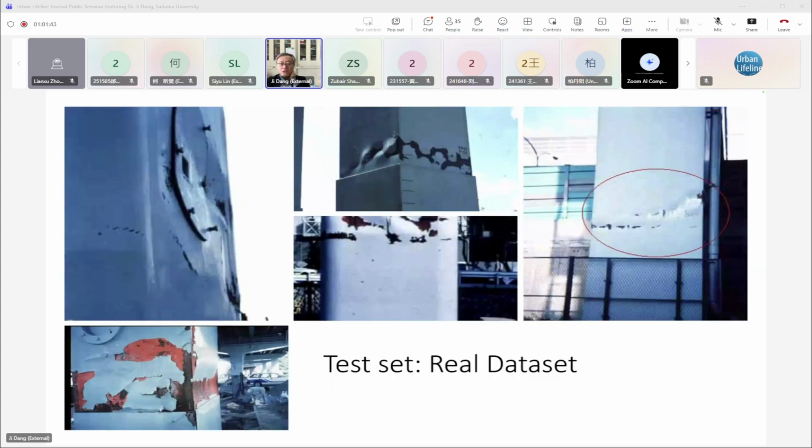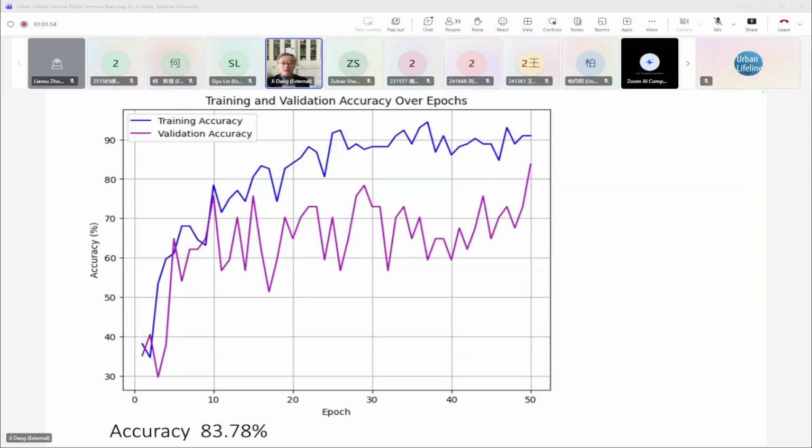So in the training, we use the AI-generated images, but in the testing, we use a real data set, which was observed in the Kobe earthquake. For the vision transformer model training, we get 90% accuracy.